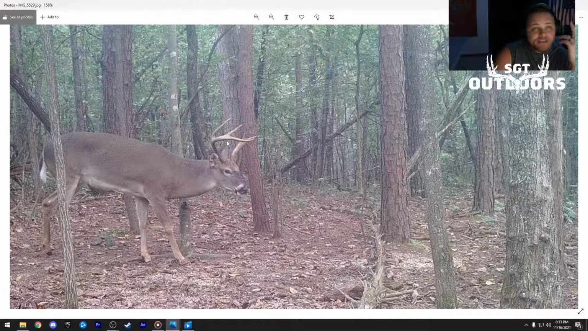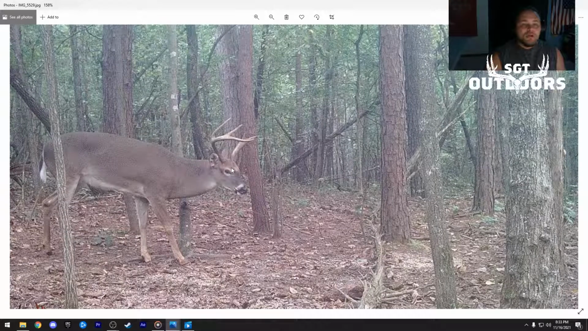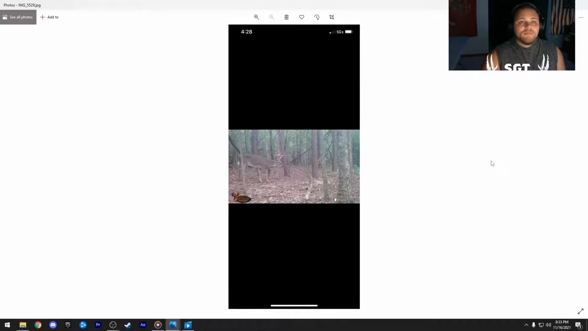Like I've said many times during Trail Camera Tuesdays and seeing all the bucks you guys send in, I love the funky racks. I'll take a buck like this over a typical 8-pointer any day of the week. I love the interesting characteristic racks like this one. All right, we're ending that poll. I don't know what it was at when I ended it. We'll see it here in a second. Mostly pass. All right.